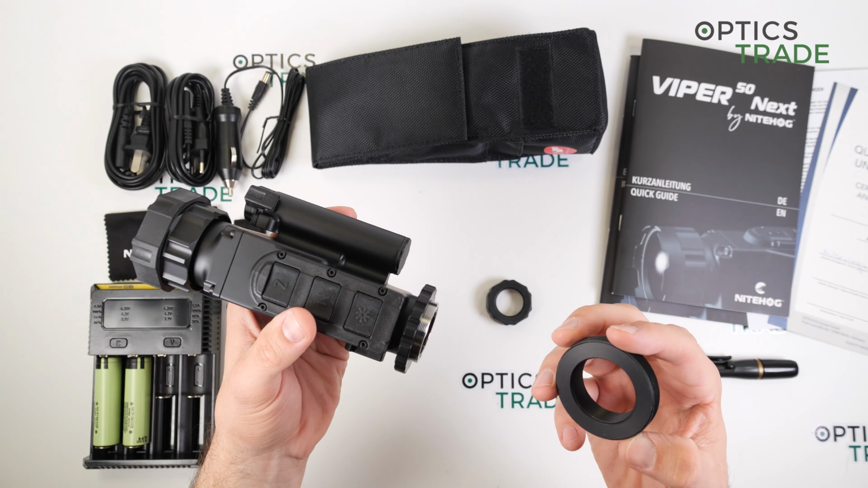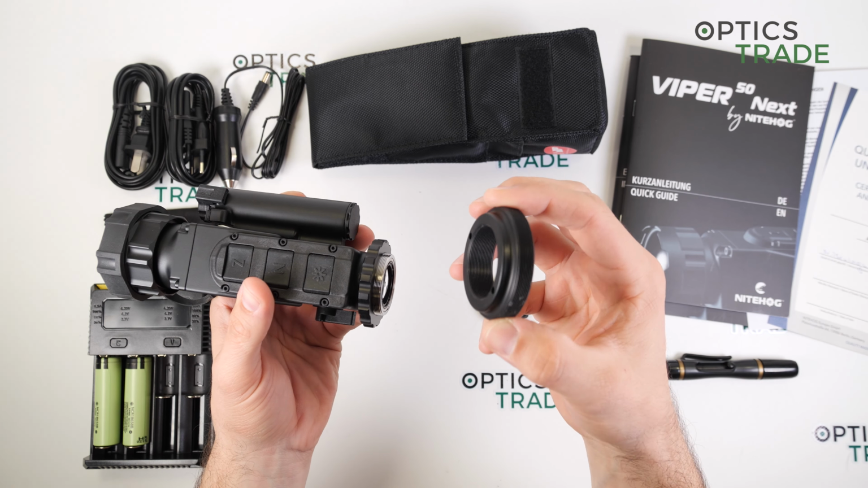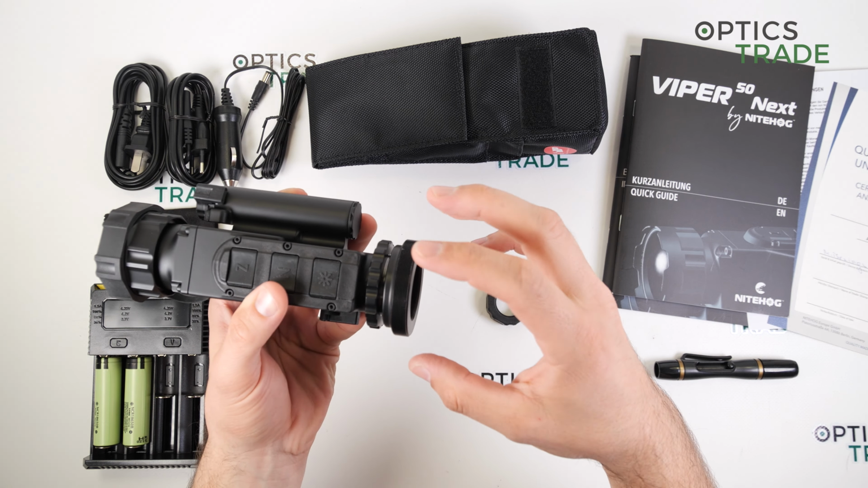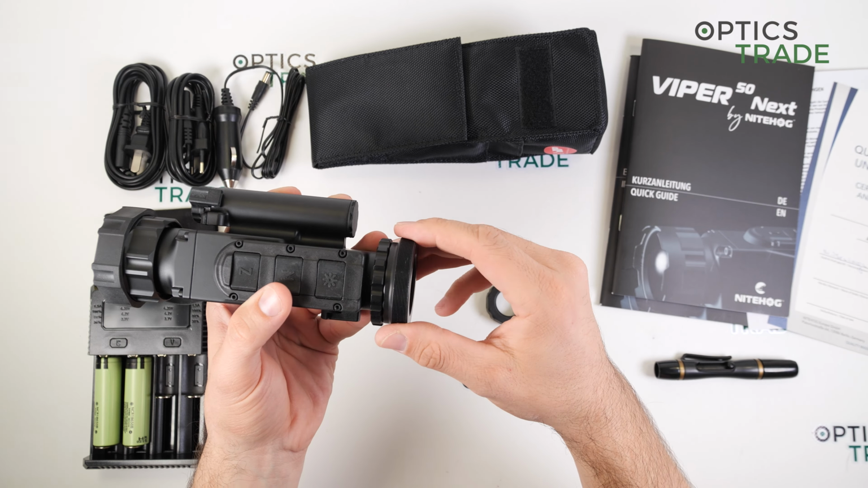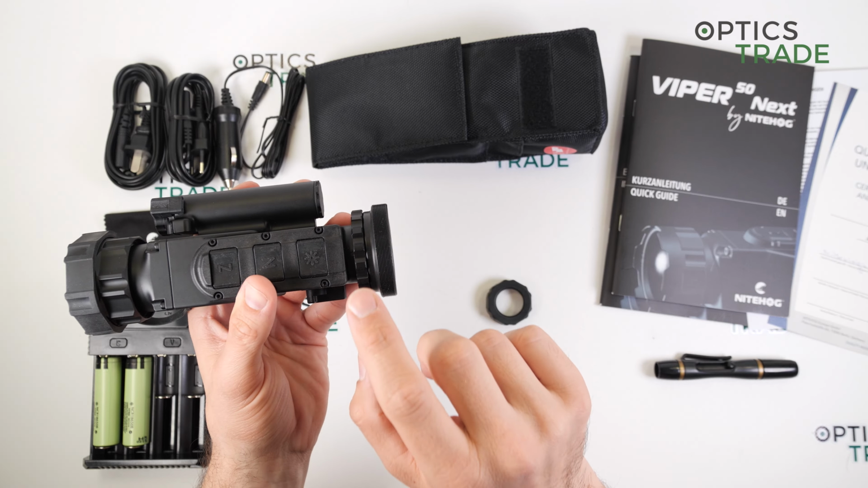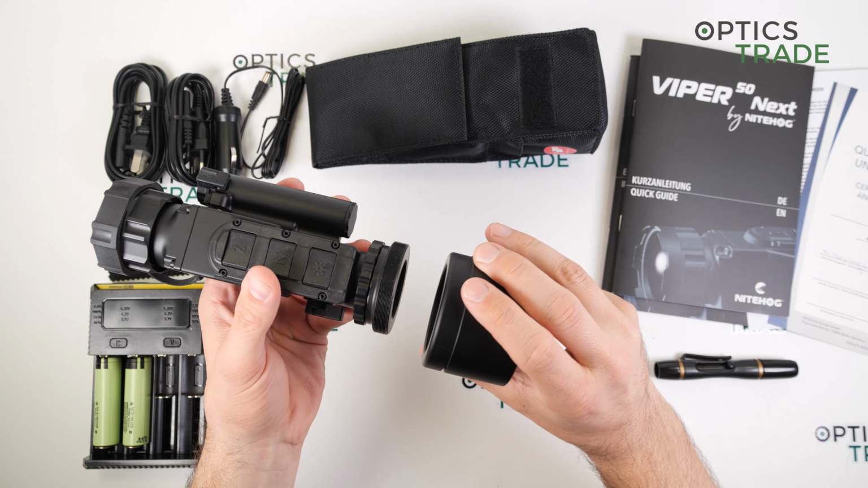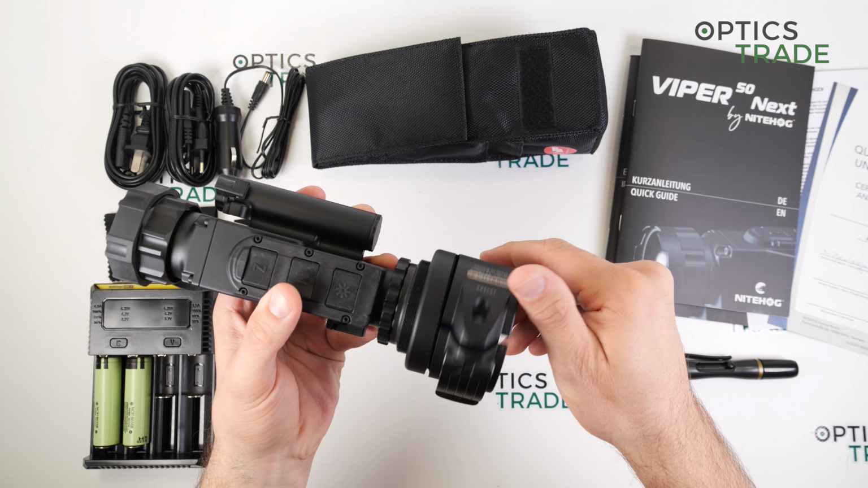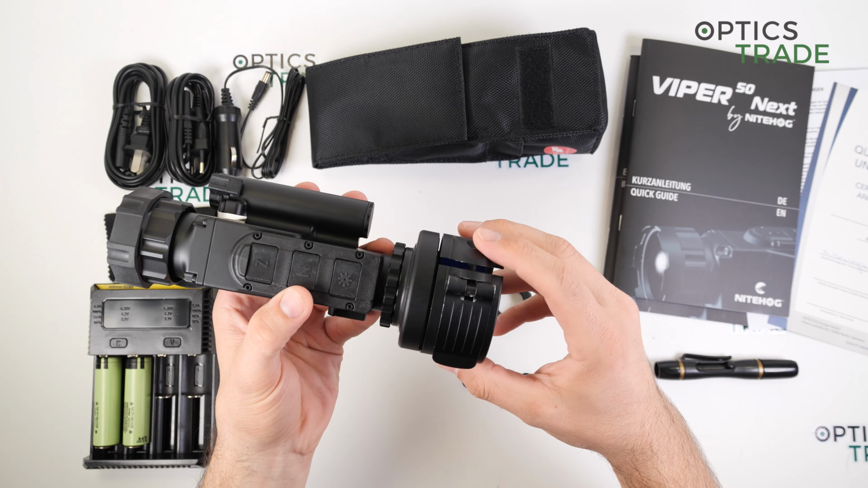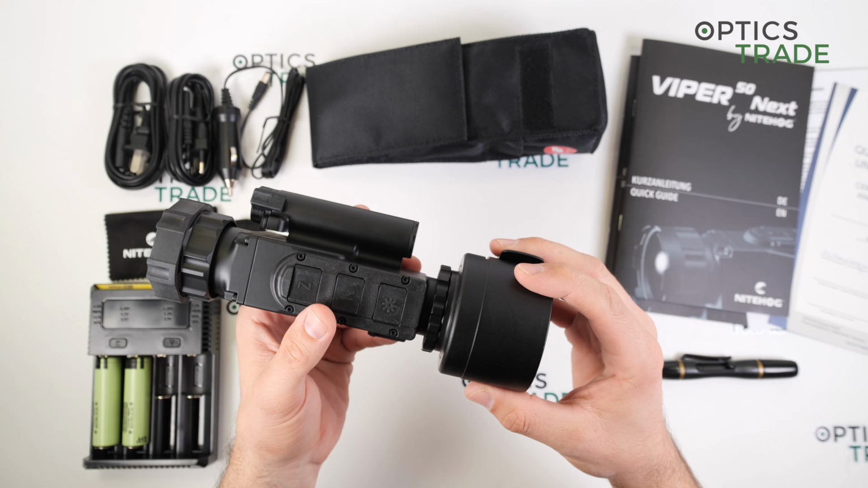And when you mount the device, you will need this adapter if you want to go with Rusan or Smart Clip adapters. There are also some manufacturers which go directly on the Guide standard, but these are the most common. Here I have the Smart Clip adapter, and like this, the device is already set. So really easy mounting with these adapters.